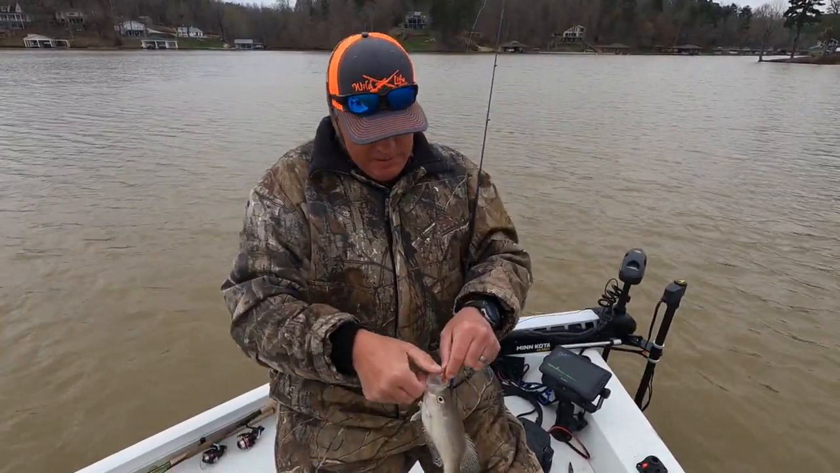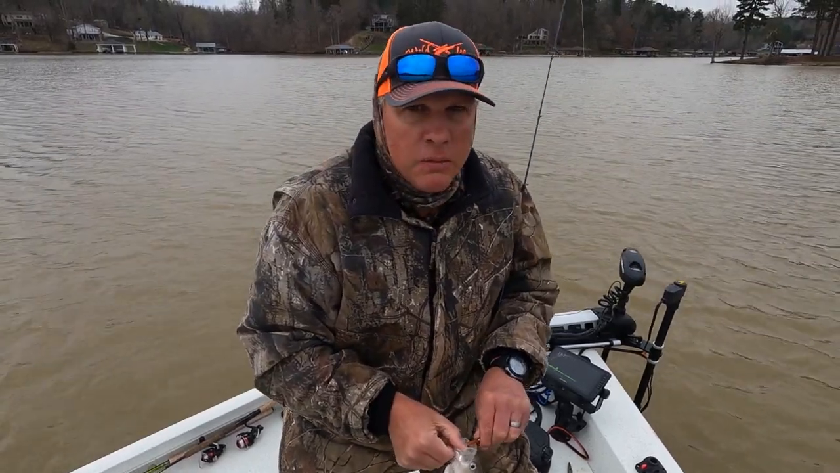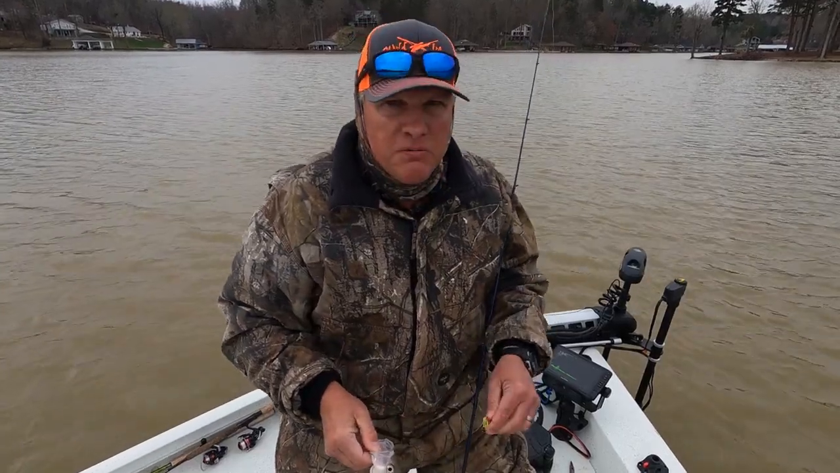First fish of the day. You can tell by the way I'm dressed. This wind is puffing and it's cold. Hey, but I'm fishing for you guys.